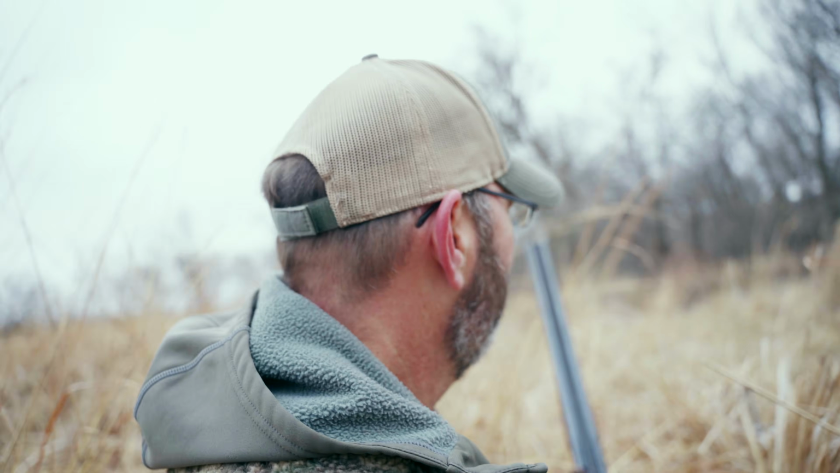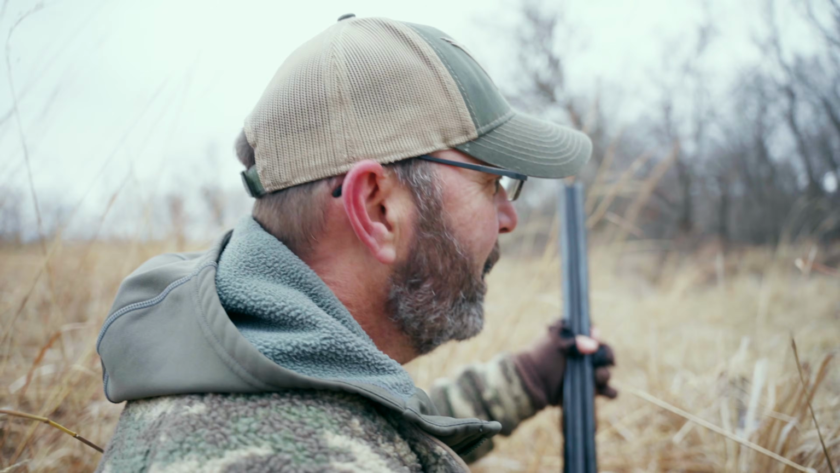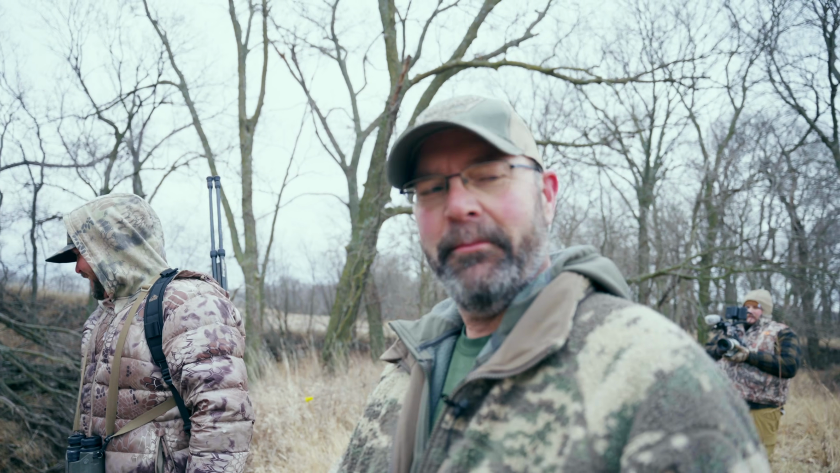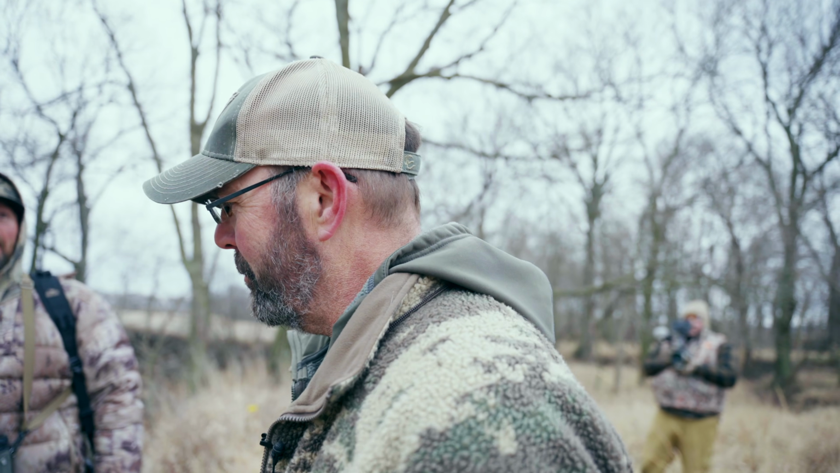Disappointed a little. I tried to let this thing hit. I wanted him to hit the dang thing, and then I don't know. Yeah, I'm disappointed in myself that I missed this one right here, but I'd let him get nervous and wanted him. He bumped it a little bit, didn't he? Yeah, he did. Kind of.